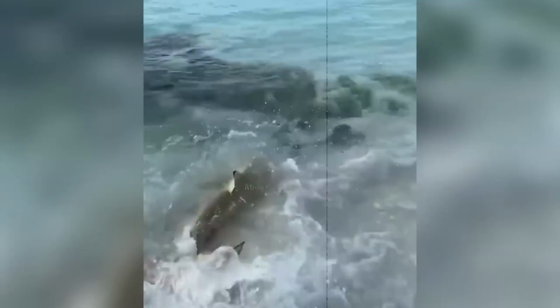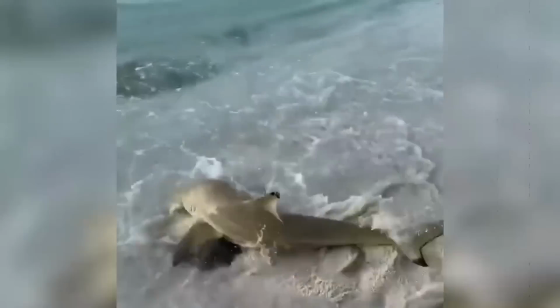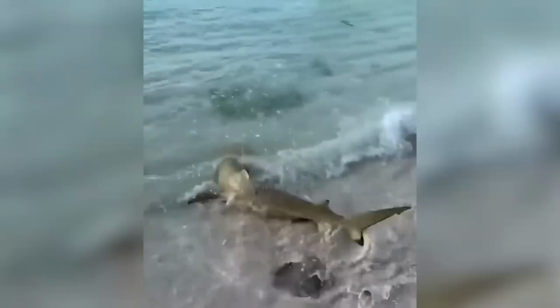The shark puts in its best effort to catch the ray, but this ray isn't giving up easily. The thornback ray puts up a fight, and there are moments when it looks like the shark might succeed, but the ray manages to wriggle free time and again.